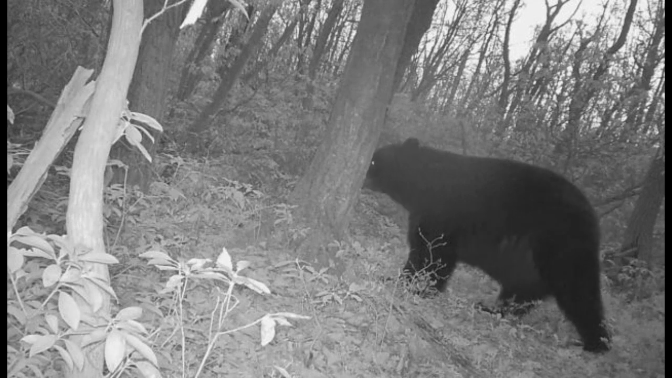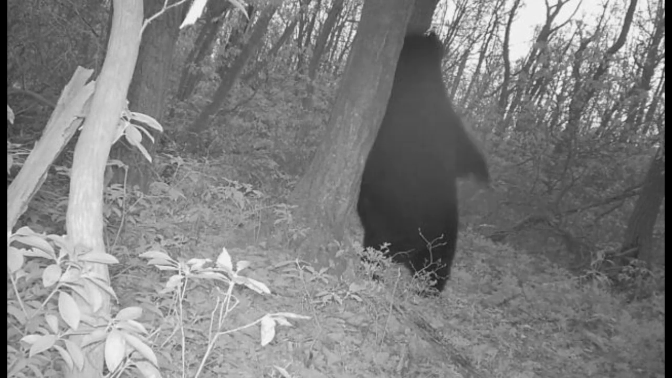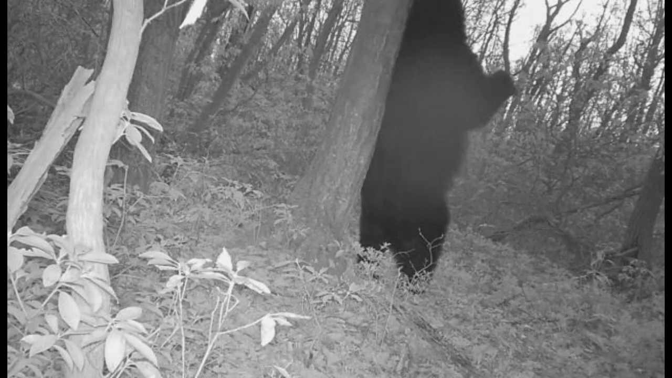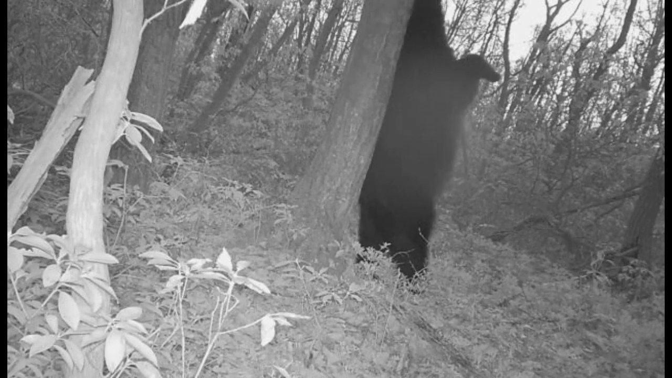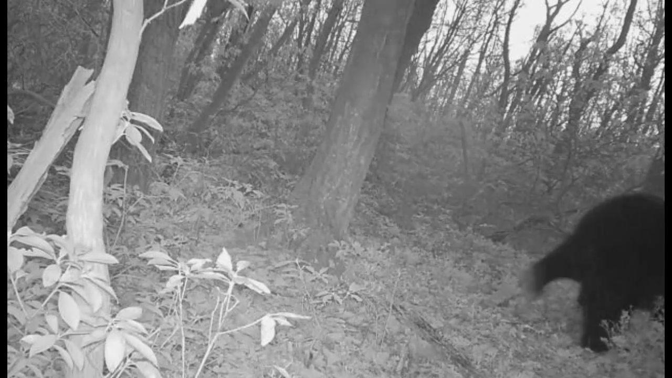And then this here will probably end up being my thumbnail picture. This is definitely a big bear. And I'd hate to guess how big this bear actually is. If I don't forget here in the future, I'll get a picture of me standing there beside that tree to kind of try to judge by. And then the bobcat's back in again.